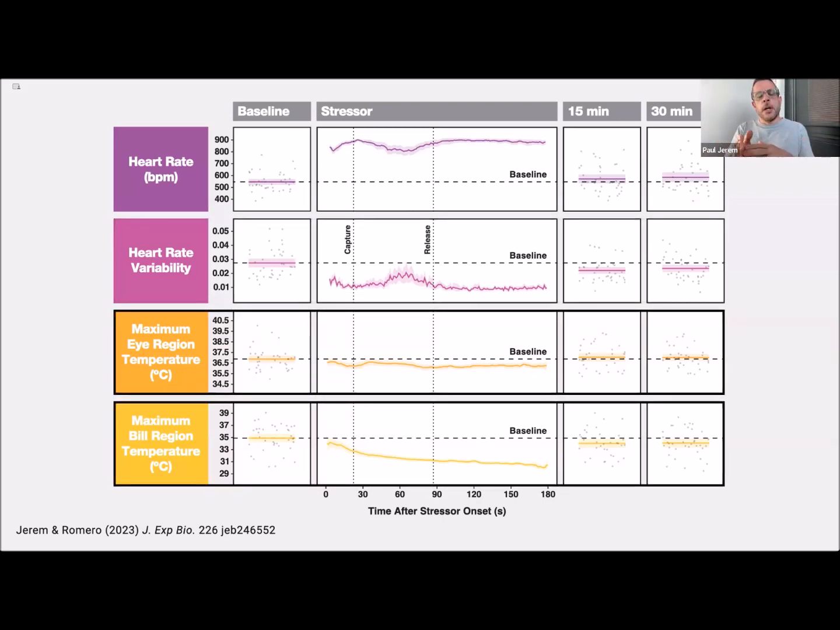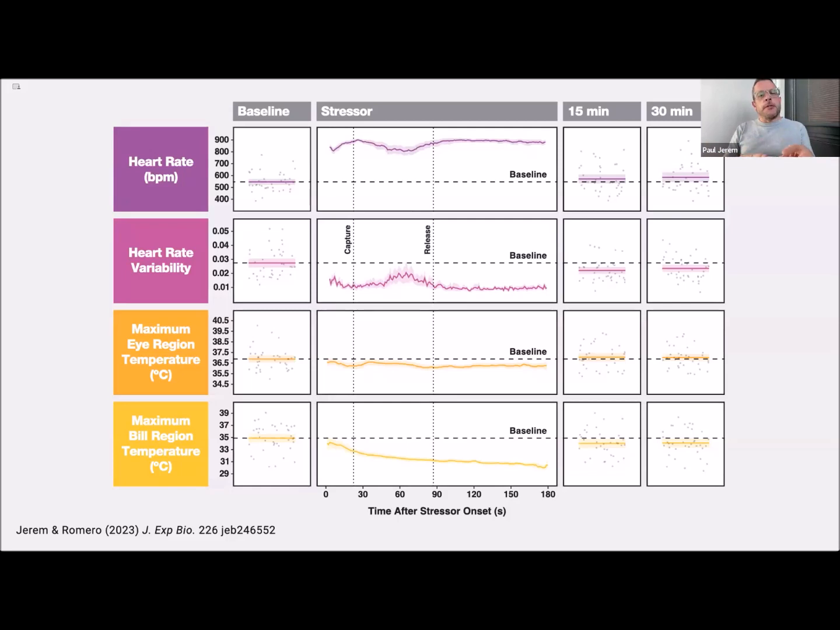And if we compare this with the surface temperatures, here the eye region and bill, we can see both drop below baseline during sympathetic activation, especially in the bill, and both return to more or less baseline when the sympathetic nervous system does the same. And happily, this confirms surface temperatures track sympathetic activation and that we can use body surface temperatures measured non-invasively by thermal imaging as a proxy for sympathetic activation during acute stress.